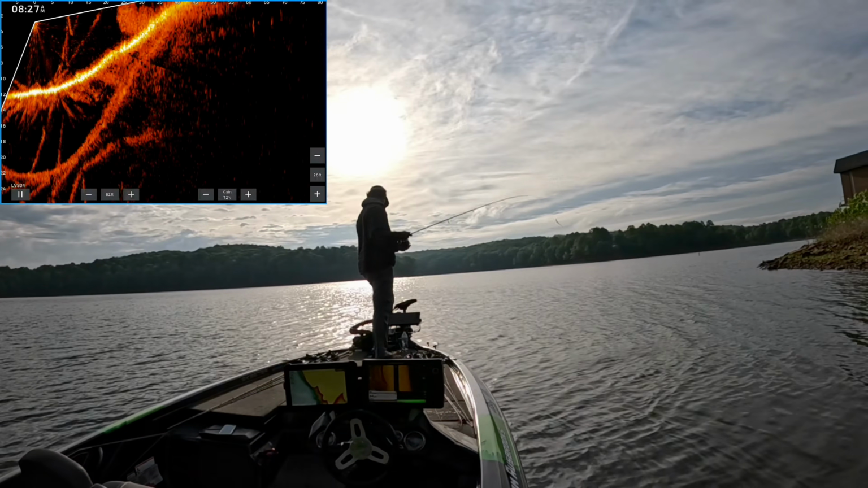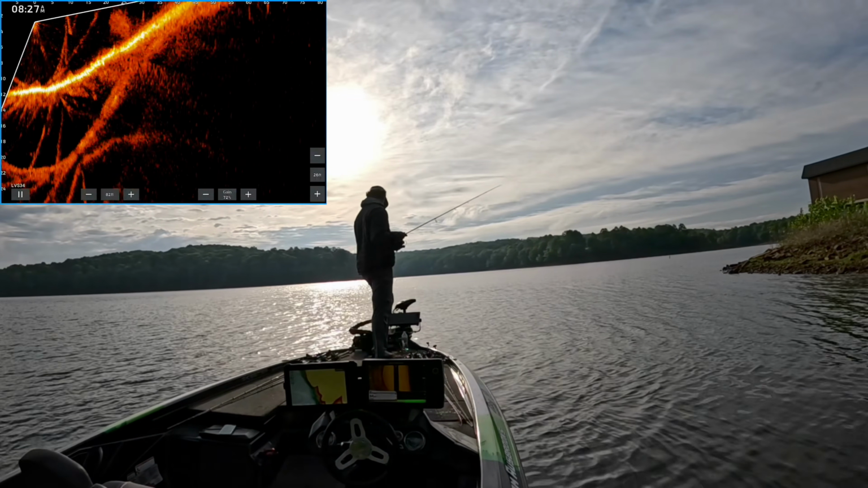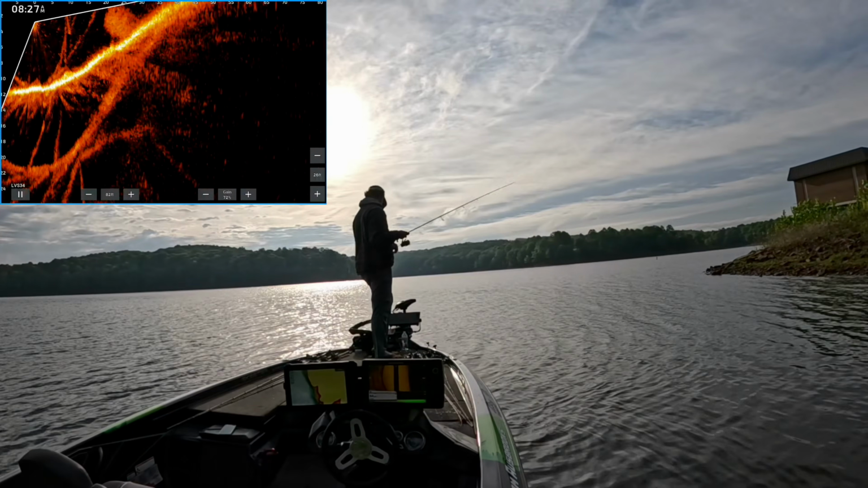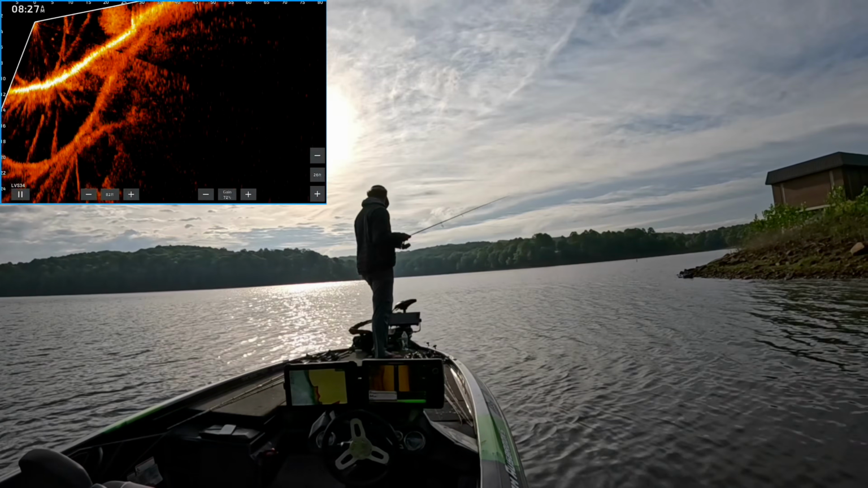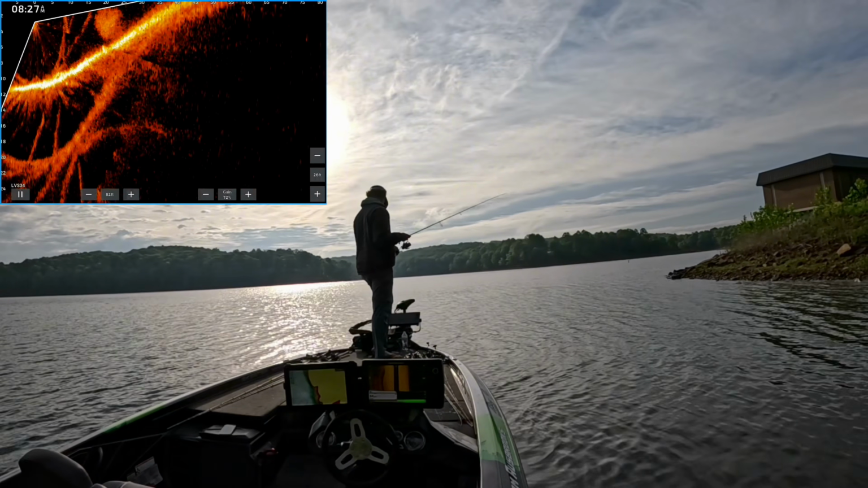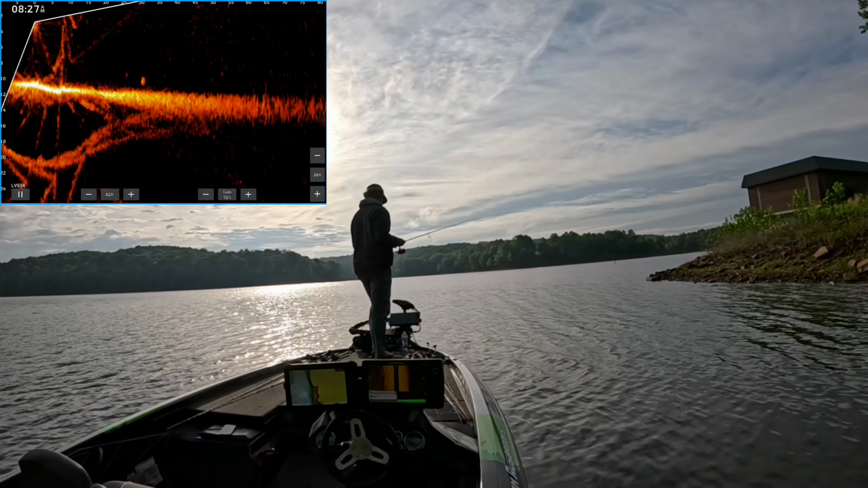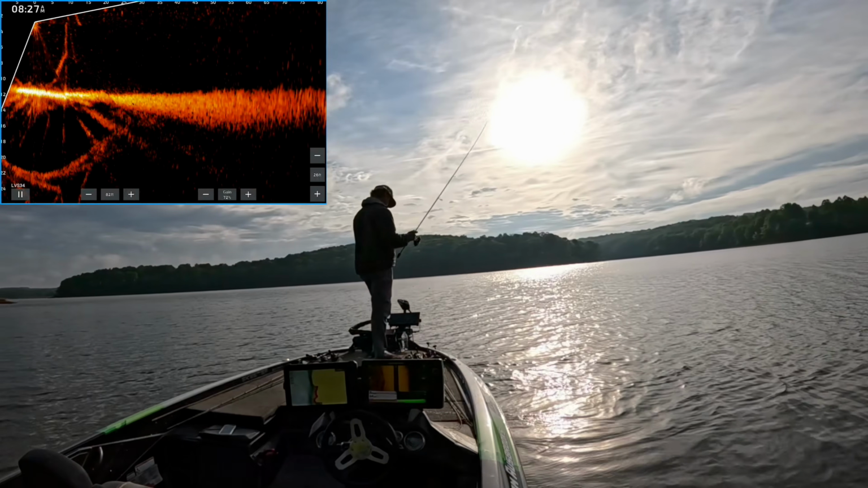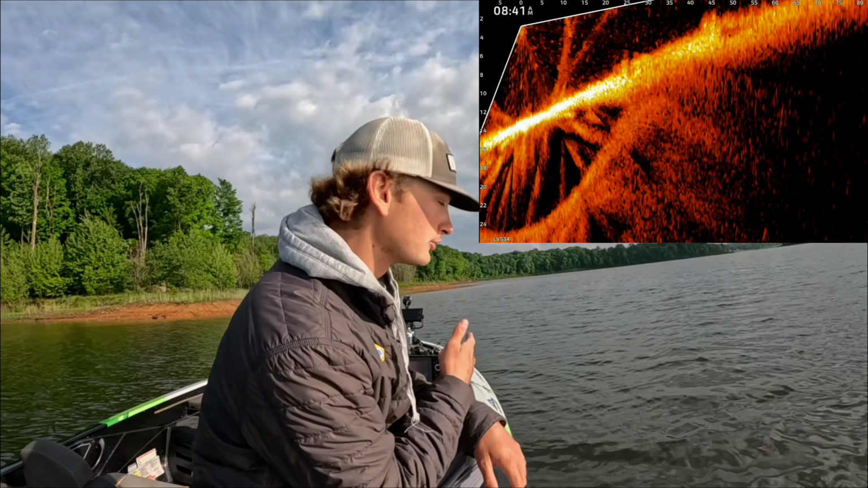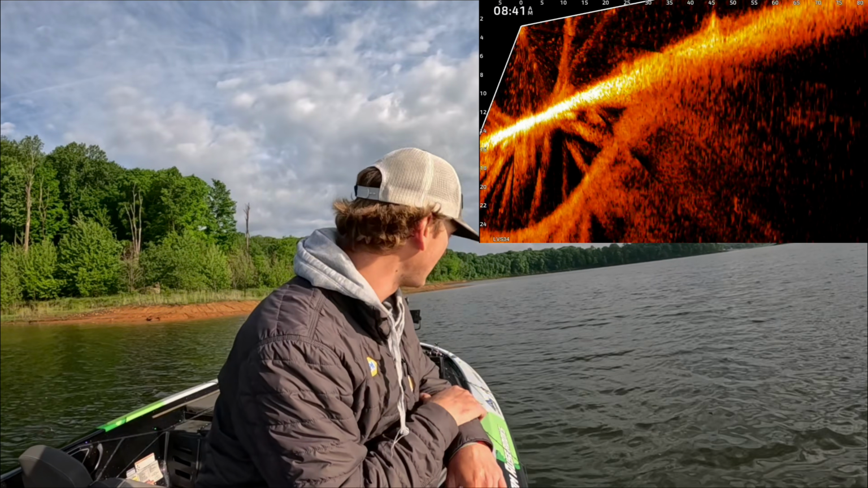There she goes. All right, well, we're gonna get a different position on that one. All right, here's another one I just found on a stump. This one's kind of hard to see, but definitely on a fry. So we're gonna try to catch him super quick.